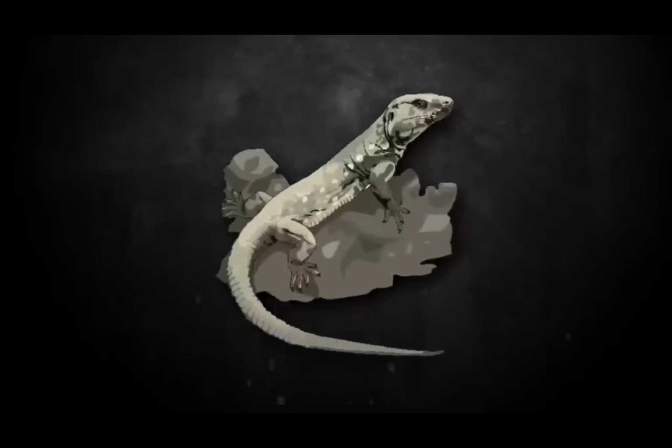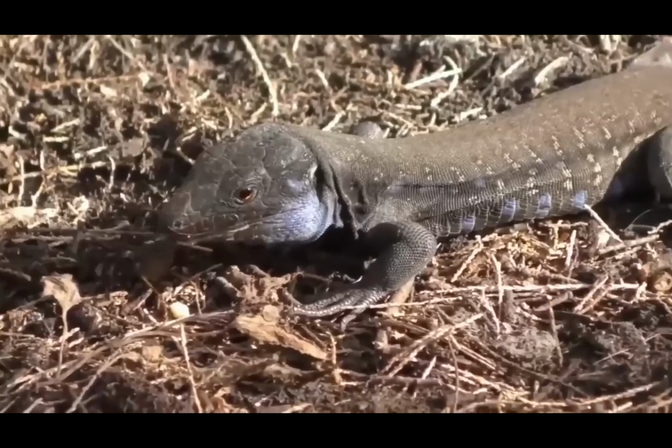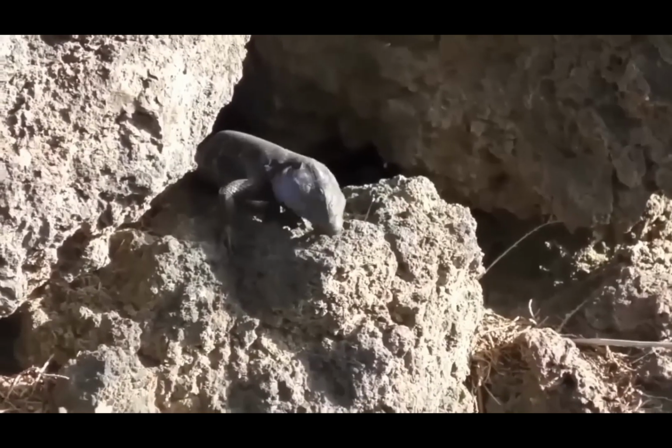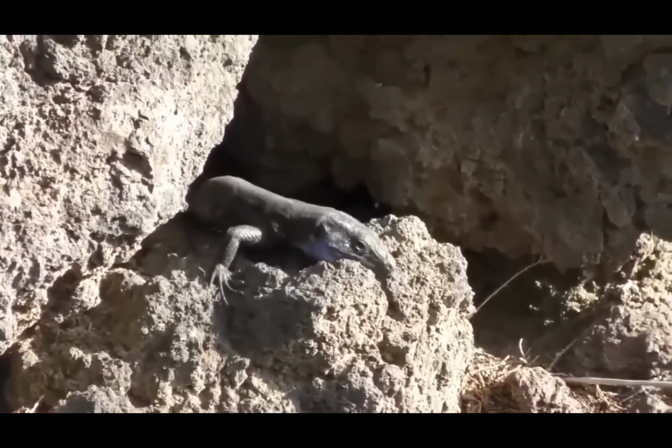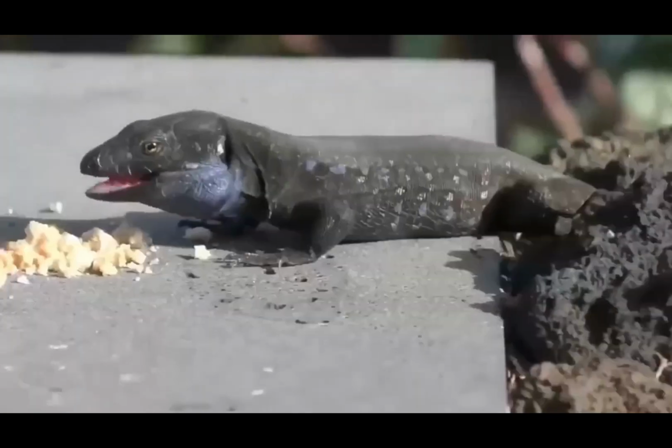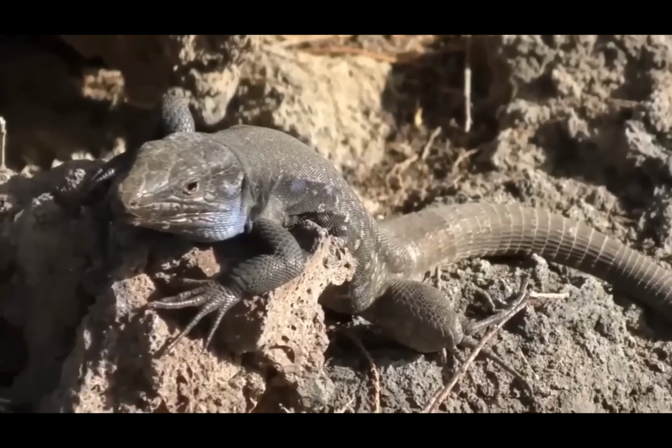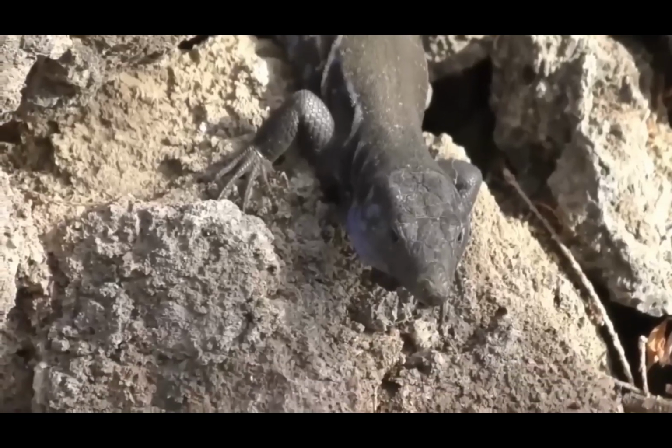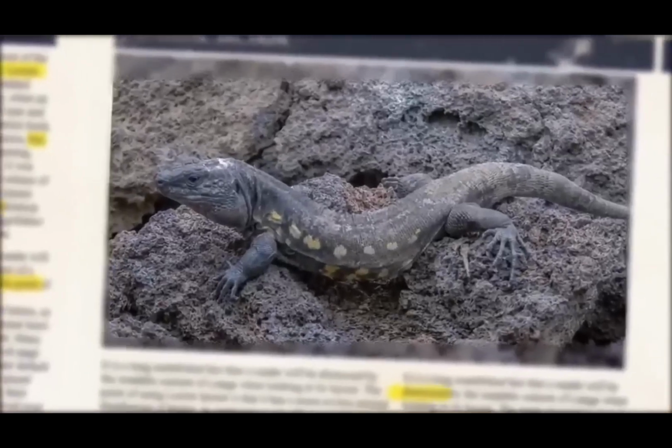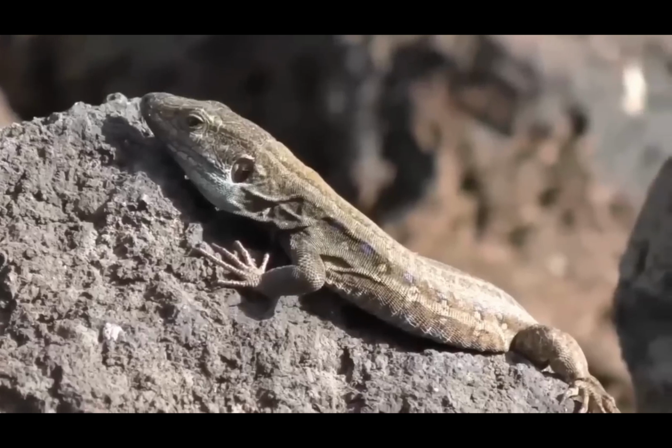Thought to be extinct for decades, the La Palma giant lizard proved everyone wrong when it was seen thriving on the same island. According to the scientists, the decline of this species started about 2,000 years ago, and it was believed to be extinct for almost 500 years. But guess what? The lizards were smart enough to hide themselves from the humans for years before they were rediscovered. It was in 2007 when the first photograph of the species was published in a newspaper. And after that, the evidence just started pouring in.